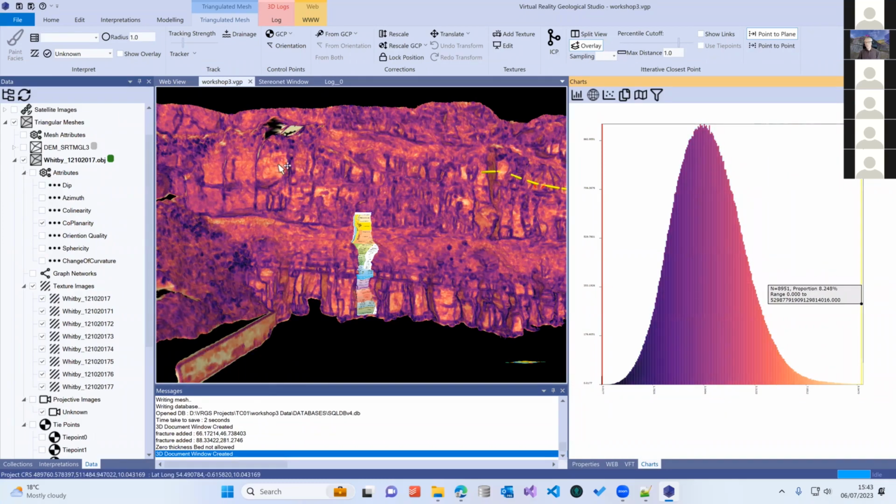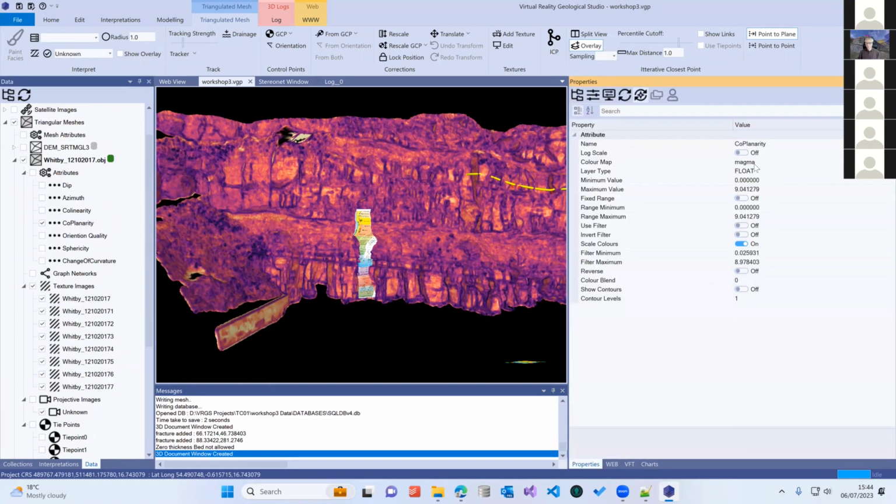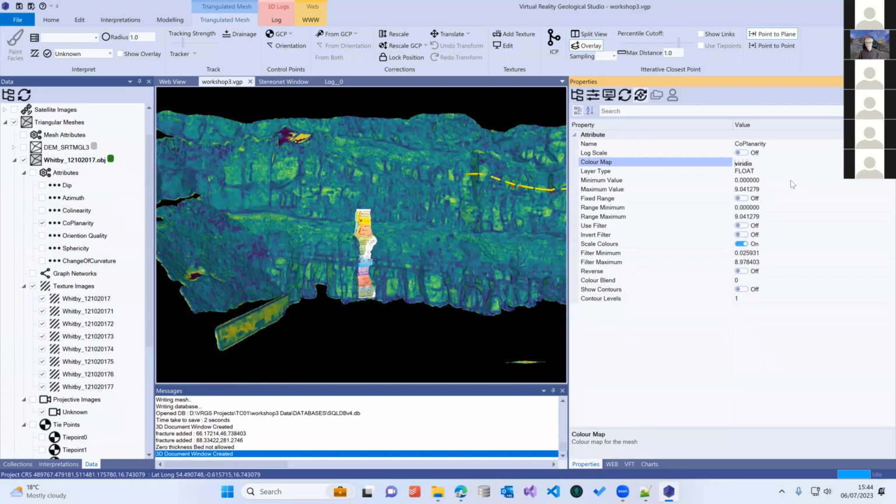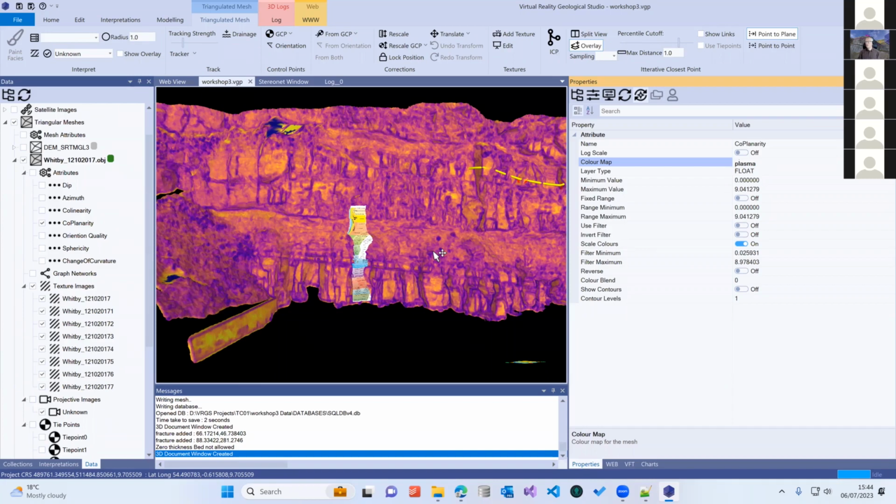Right, so I'll go back so it's showing the full color scale. And we have our coplanarity attribute. The properties are in here. We can change this color map; we've got some standard color maps. Right, so we've got the 4 standard color maps: magma, viridis, inferno, and plasma. These are our standard